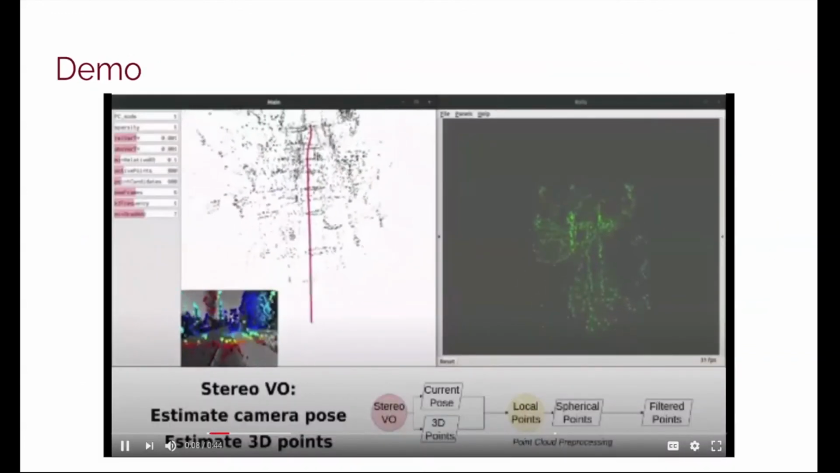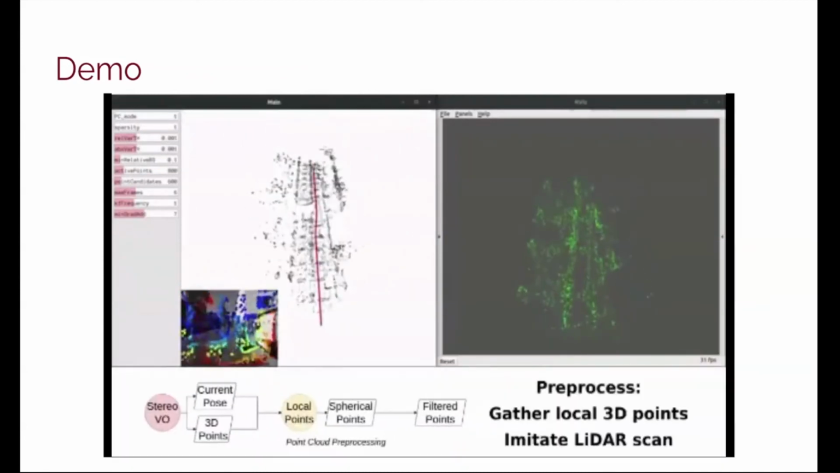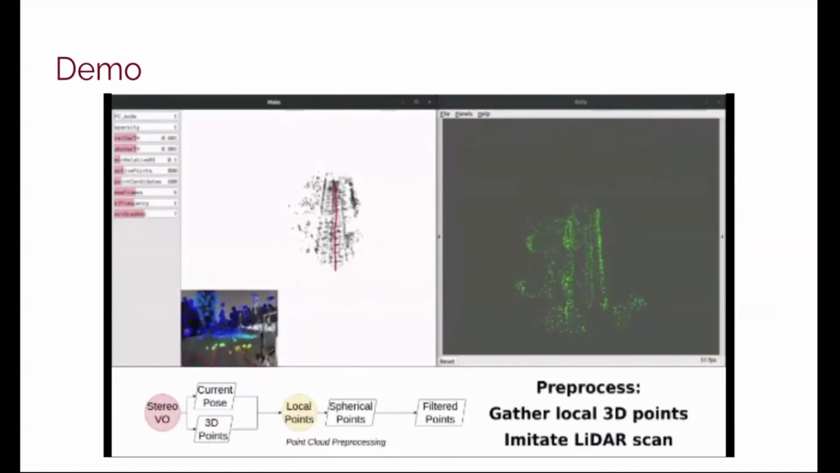Here is a demonstration of this work. The green dots are our imitated LiDAR scans from the stereo visual odometry.